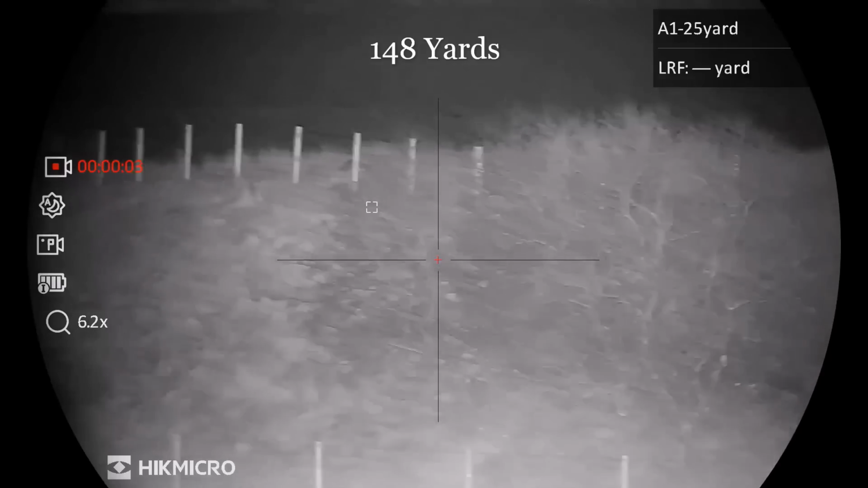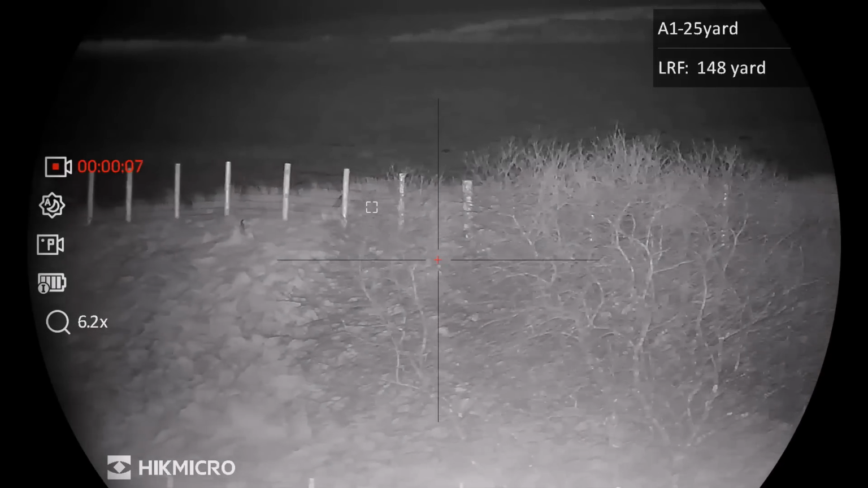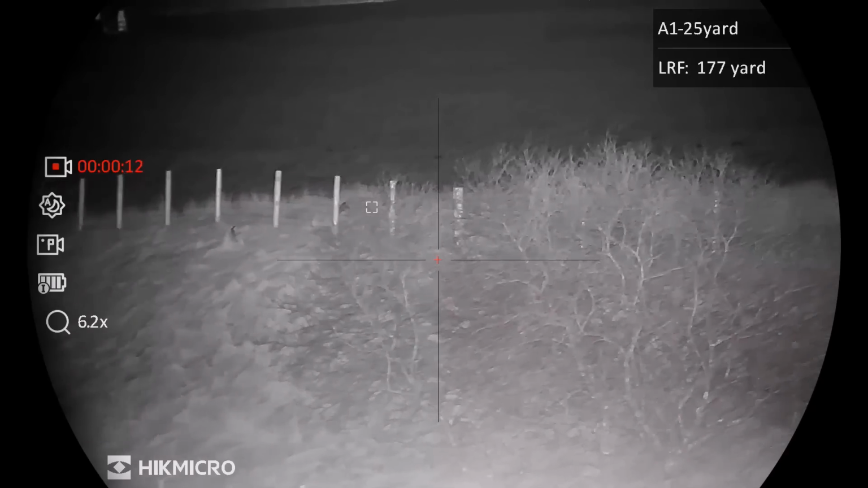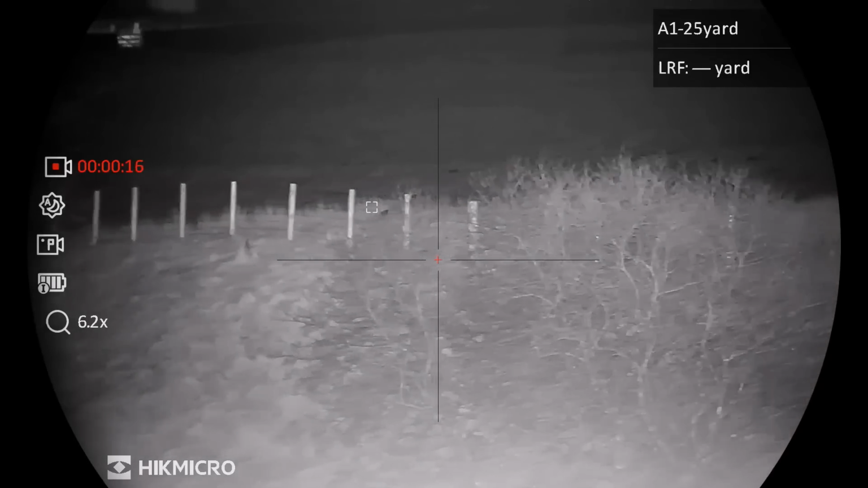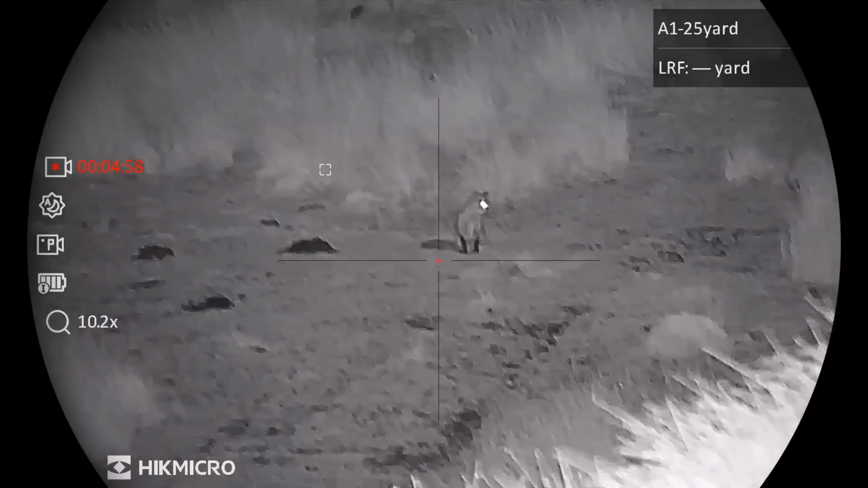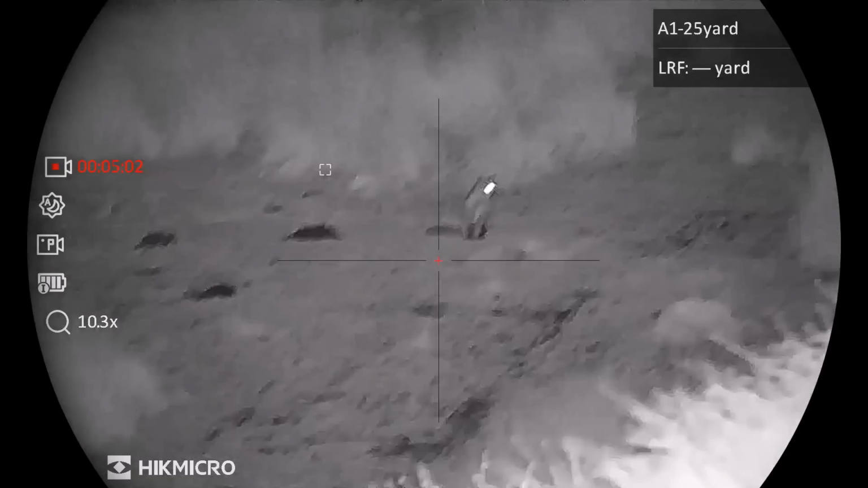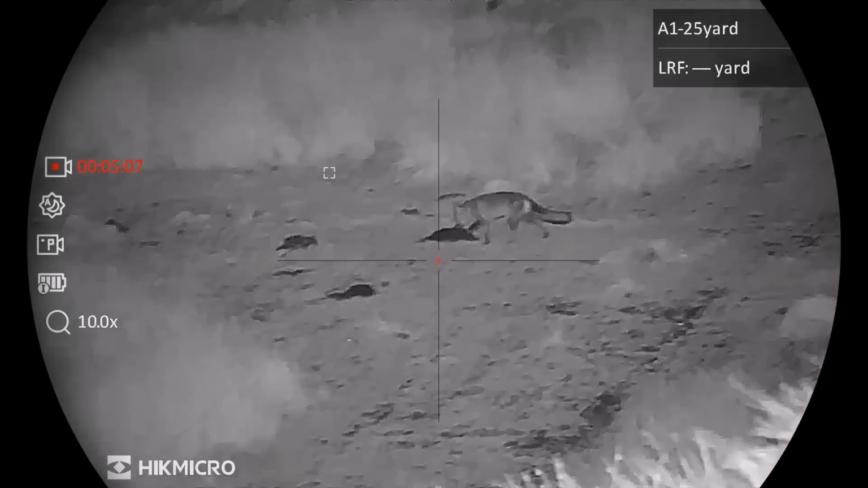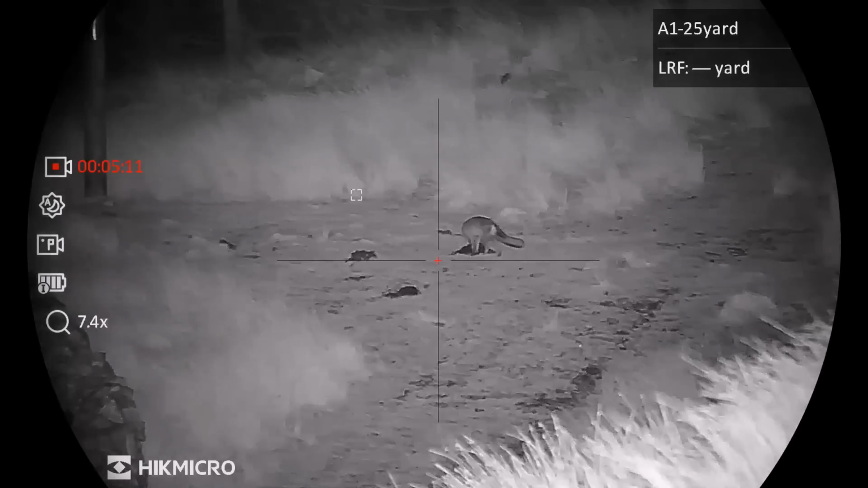He's now 148 yards, and you can see how clear the Alpex is on a good night. Focus right. And here he is now in all his glory, really. And I've said this before, it's a shame that these smart animals do cause so much damage. But if these foxes weren't controlled on this ground, our ground nesting birds wouldn't stand a chance.